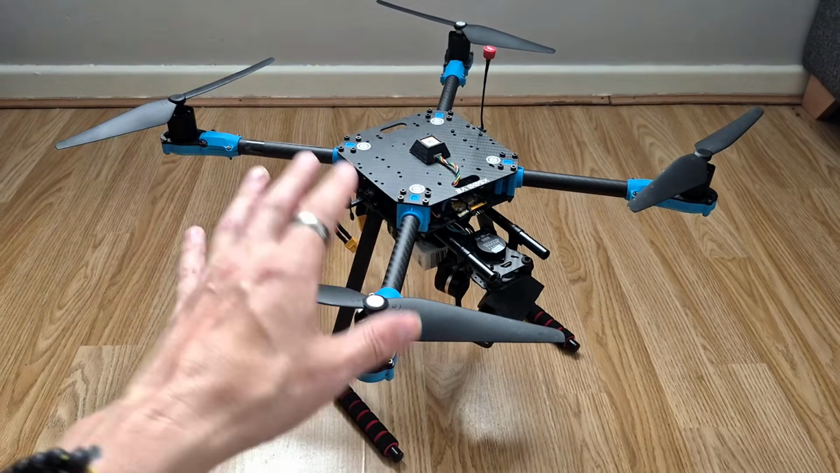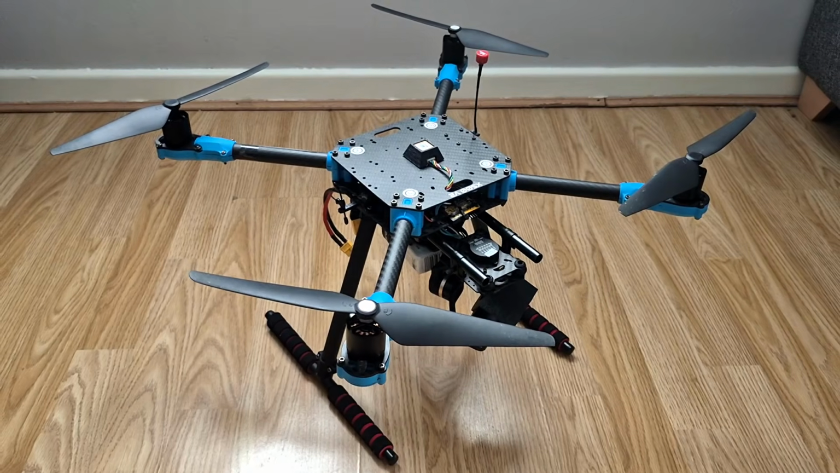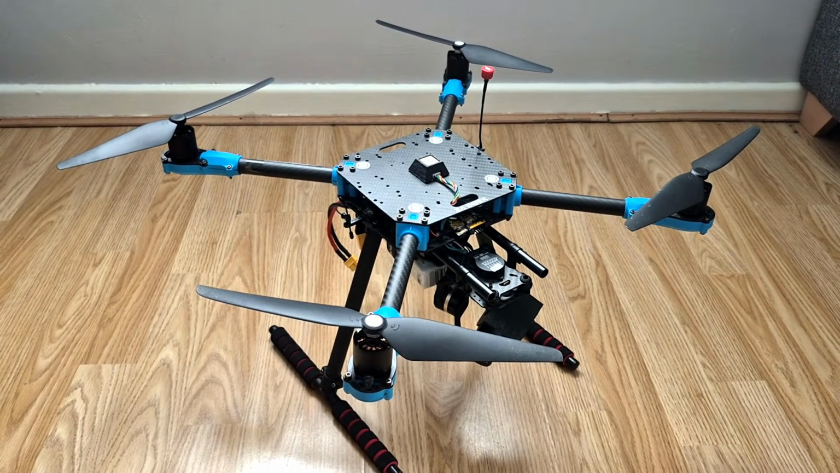So anyway, that's the little tour of the aircraft. I showed you all the parts, I showed you roughly how I put it all together. Let's now go out and do a flight, and I can show you what this aircraft is actually capable of. Let's go!